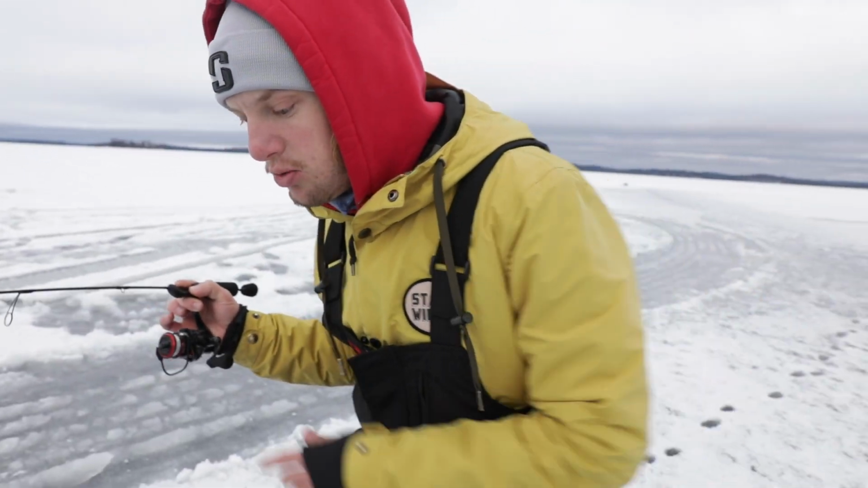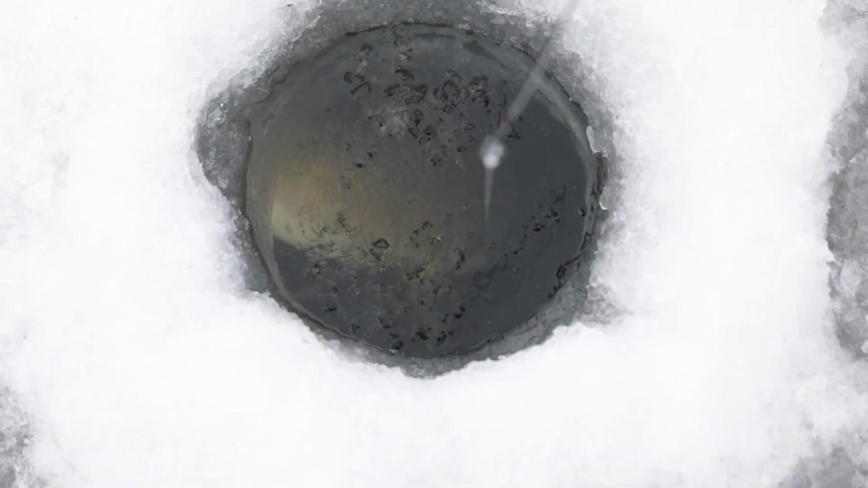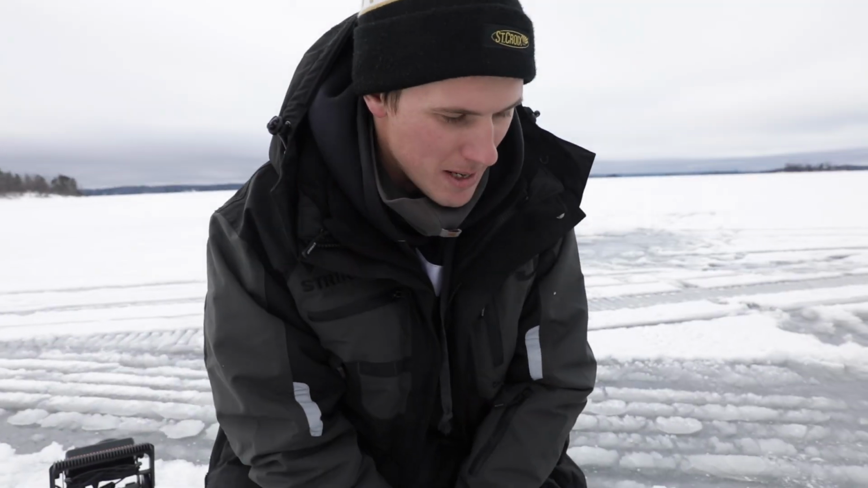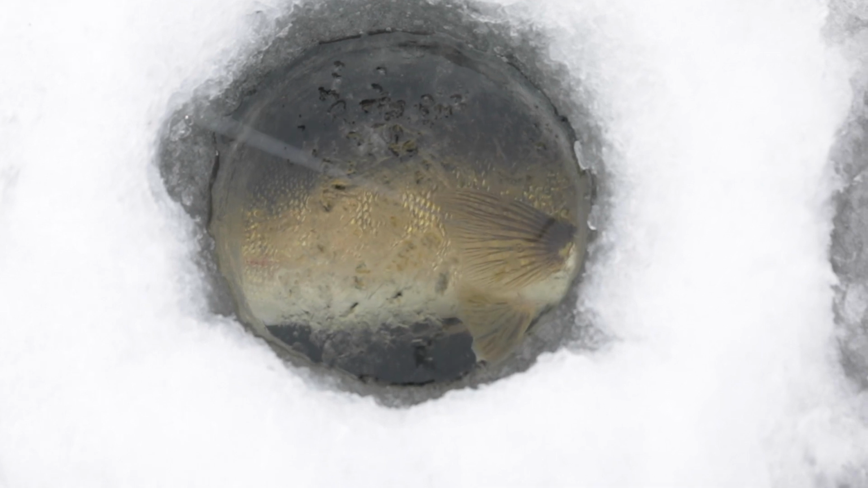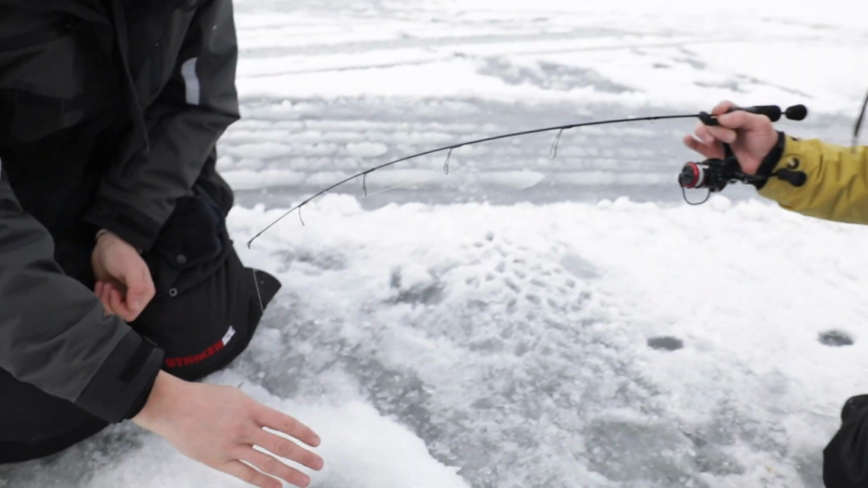That's a really, really good fish. I'm gonna need your help. This is huge. Oh my gosh. Oh my gosh, look at that fish. Look at that fish. That's a big walleye. Oh man, is that fun through the ice. This is unreal. Come on.